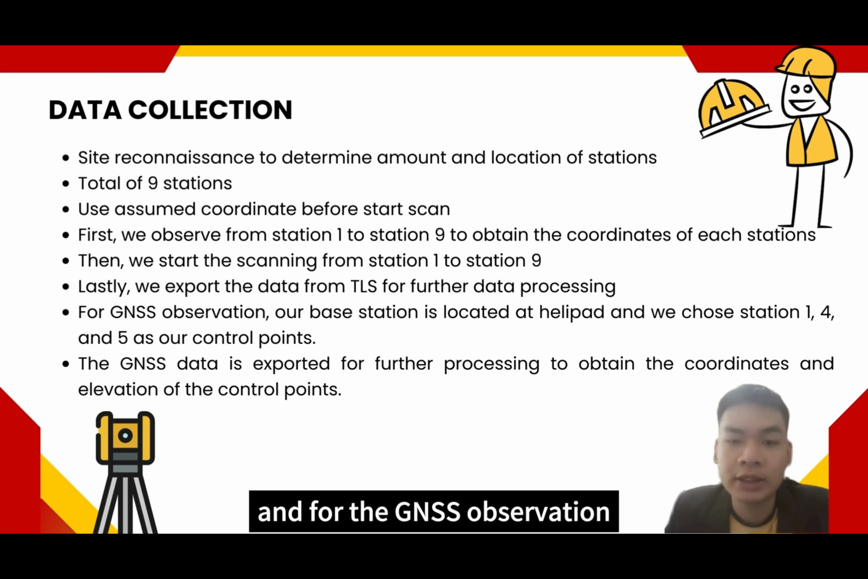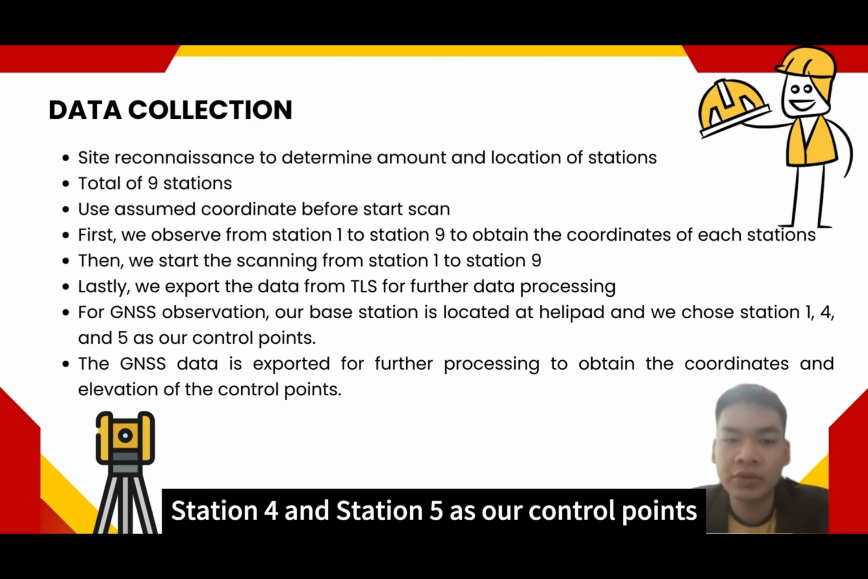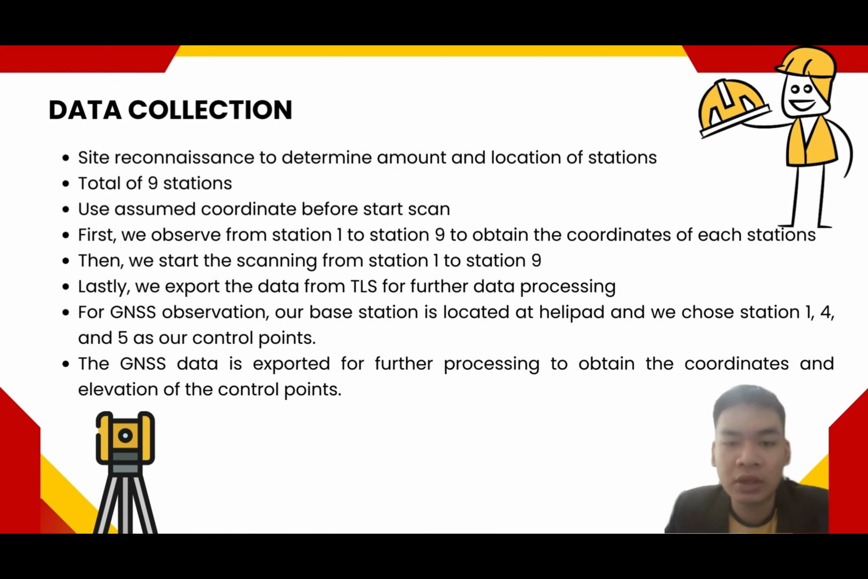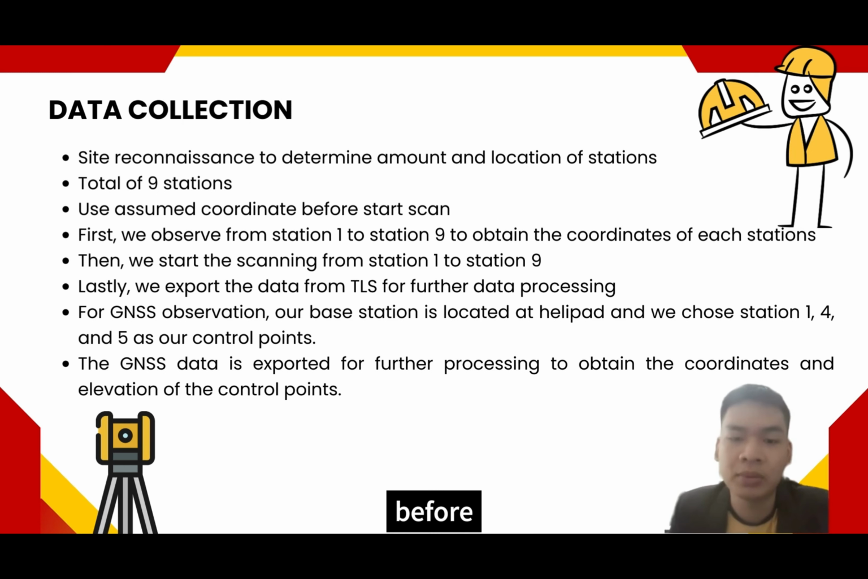And for the GNSS observation, our base station is located at the helipad, and we choose Station 1, Station 4, and Station 5 as our control points. The GNSS data is exported for further processing to obtain the coordinates and the elevation of the control points, to replace the assumed coordinates that we have used before.